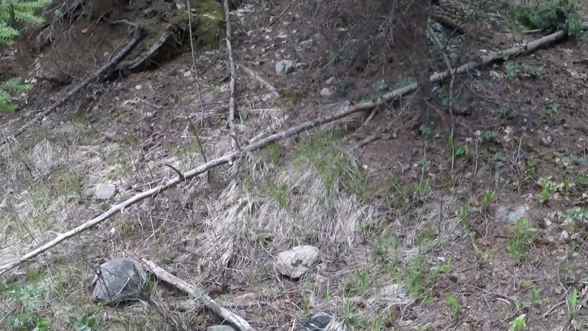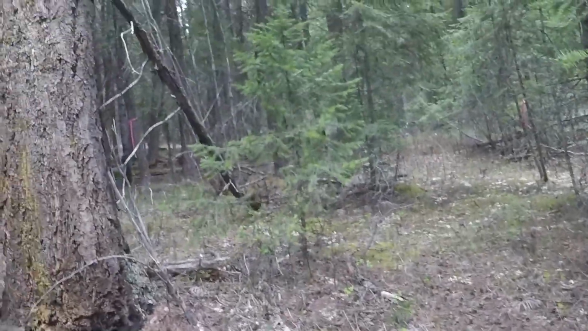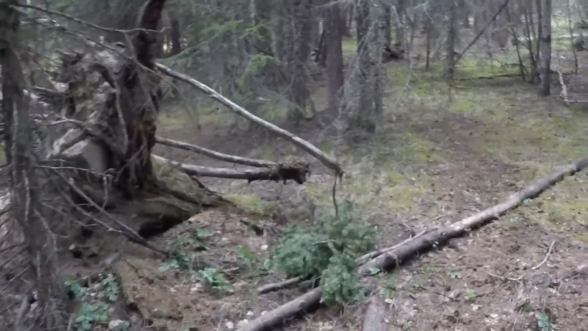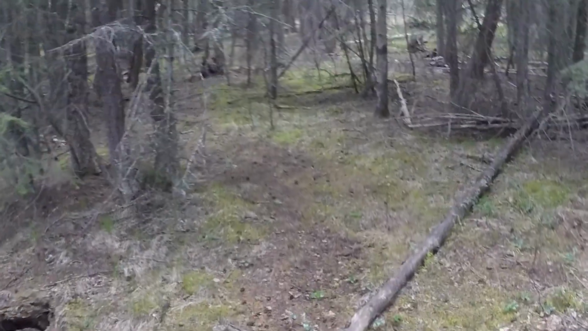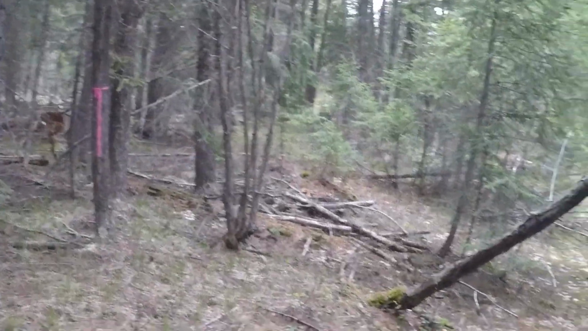And a lot of burnt, charred wood on the ground, even at my place, which tells me we've had a bunch of thunderstorms. Now you can see this is a pretty heavily used game trail as well through here. See how clear it is?